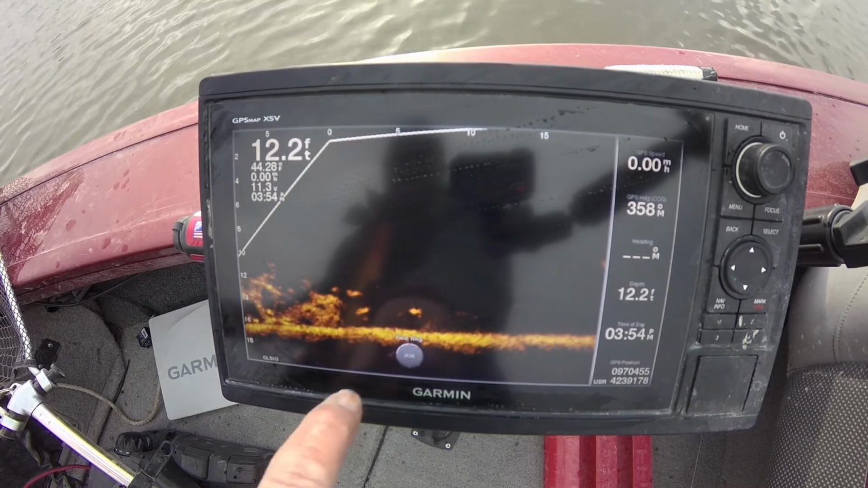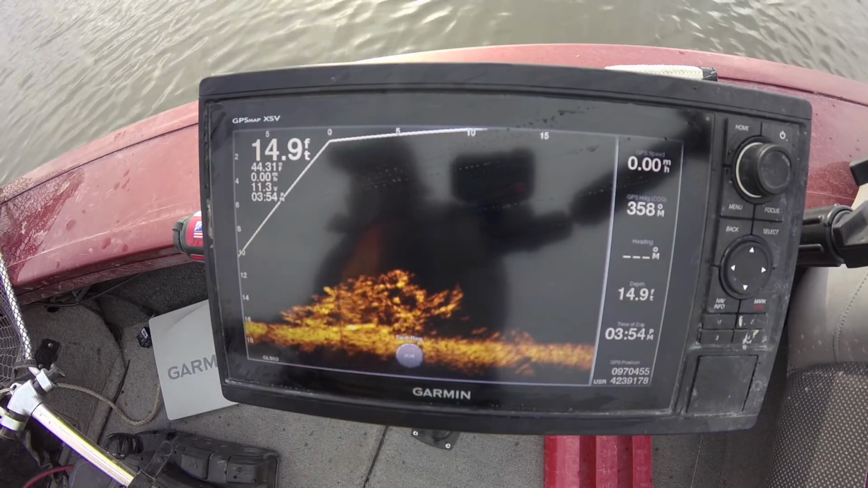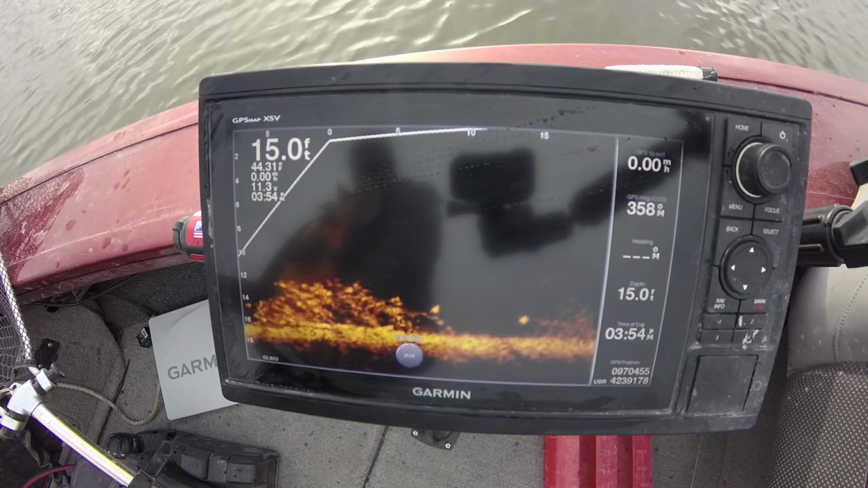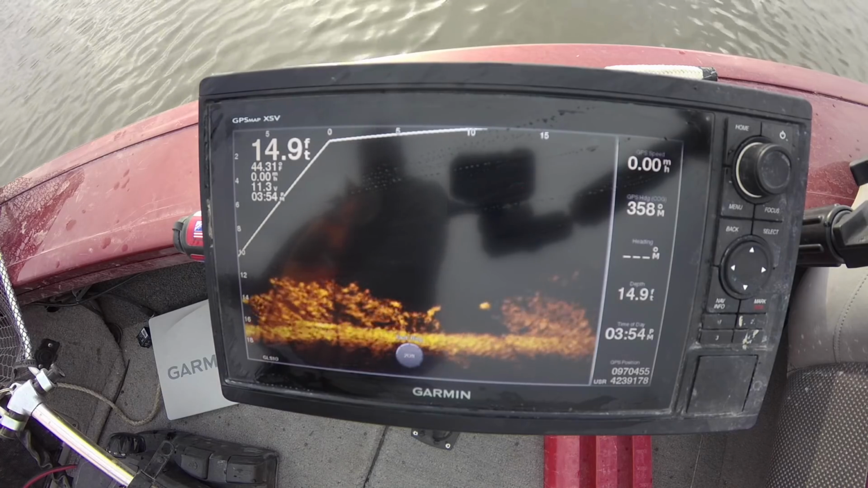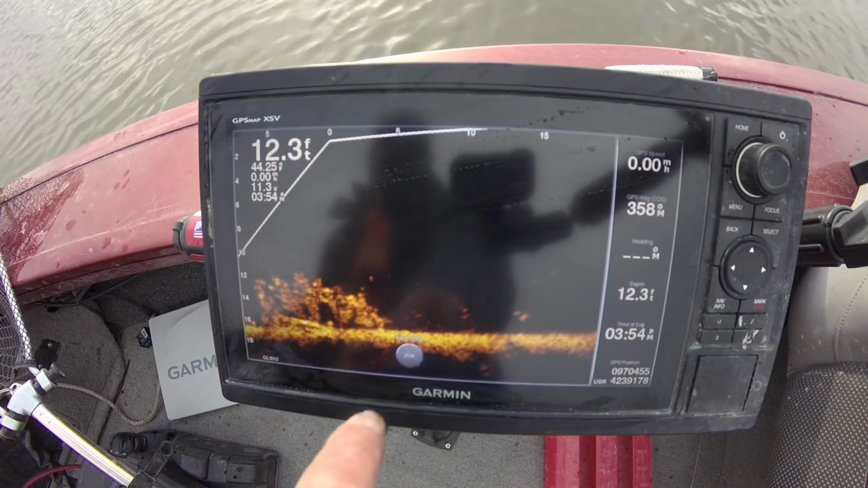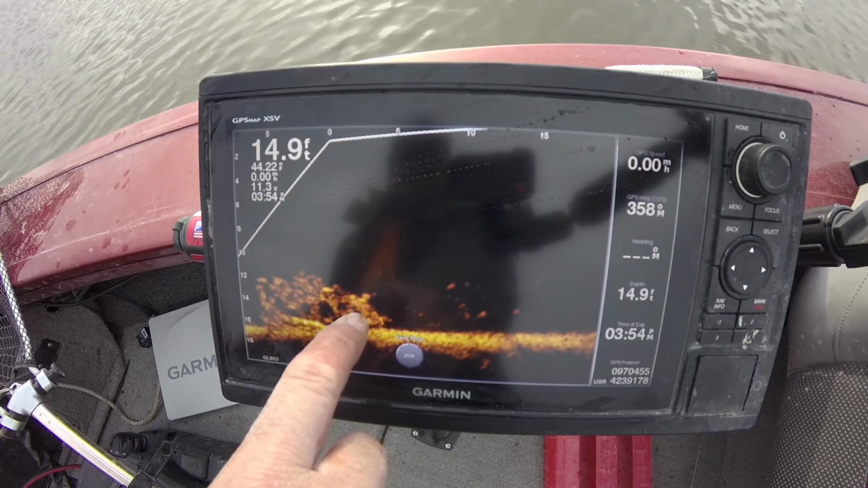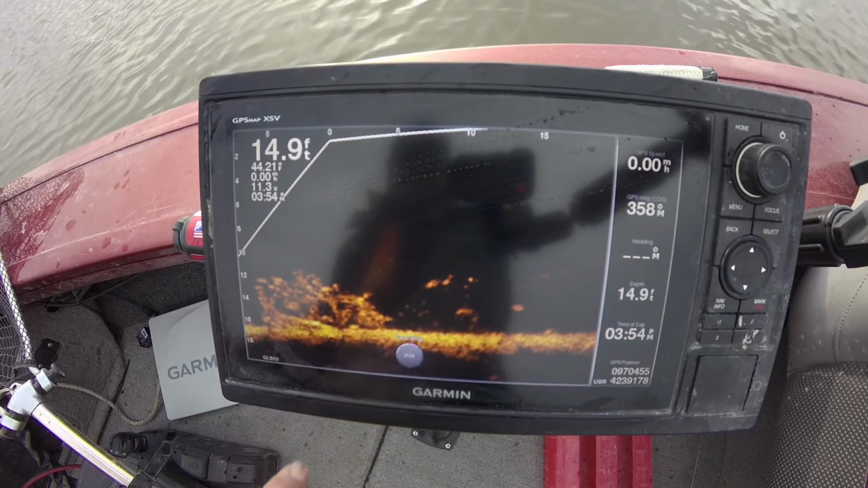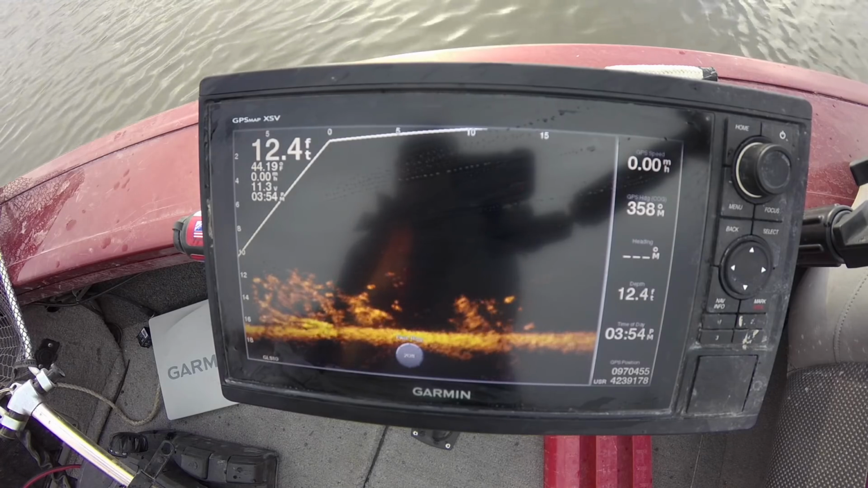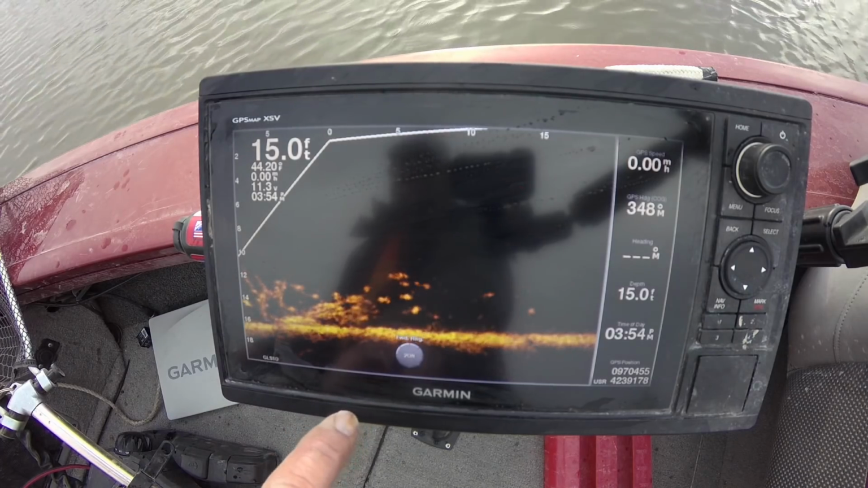And once again, here I am right here, and there's a couple fish right there. And he keeps turning on me. Right there. Look at this. There's a fish thinking about it right there. Oh, a couple fish coming in on it. Look at this right here. Whole school of them.